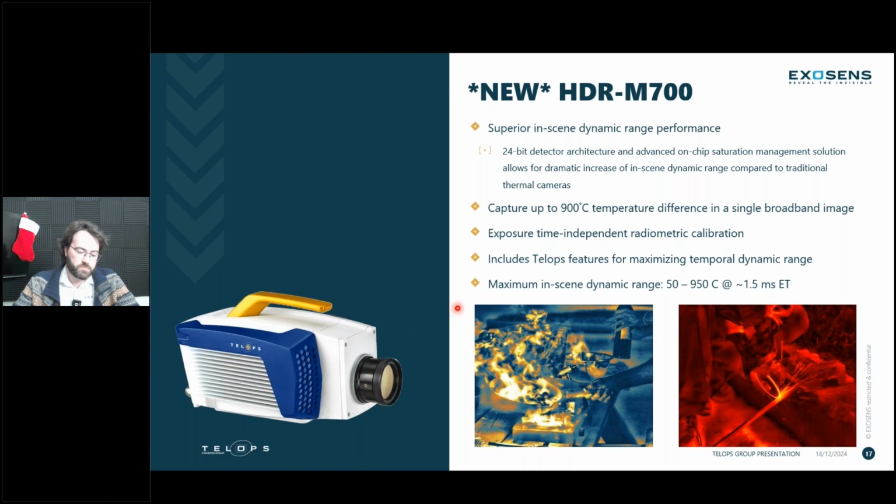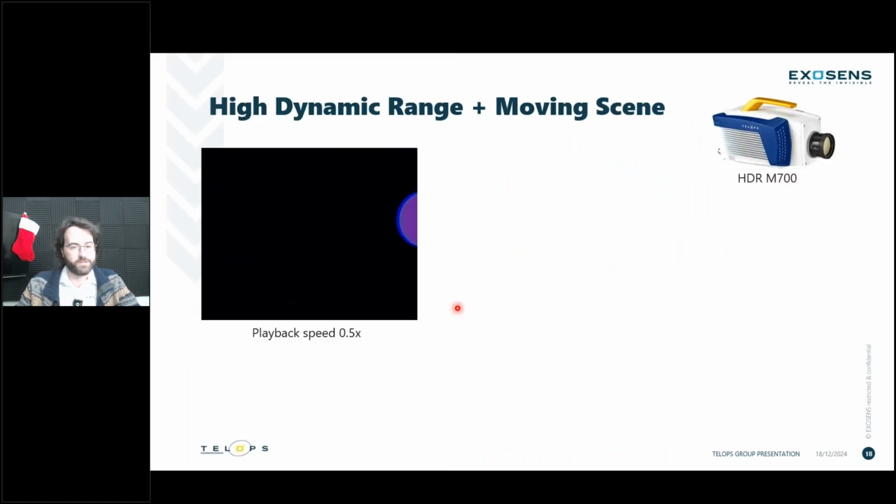Now this is great and impressive on its own, but some people are already using standard cameras to have extremely high dynamic range by doing super framing or EHDRI, combining multiple frames with each frame at a different exposure time. So it's possible to have those high dynamic ranges, but there's an issue when your scene is in movement.